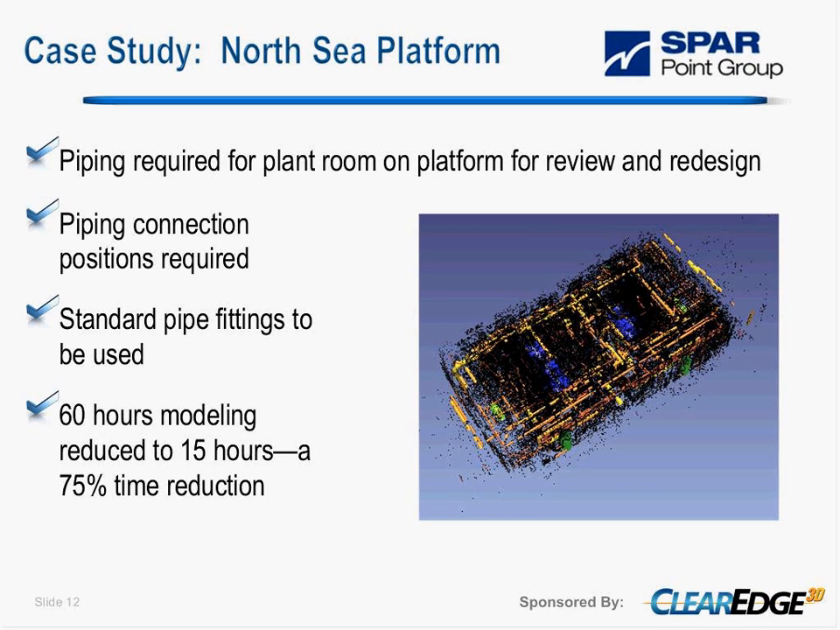Pipe fittings were to be used on the ANSI standard, and modelling for this with the older methods we would use, with manual pipe extraction and fitting, would take 60 hours modelling, and we were down to 15 hours using the ClearEdge 4, so that's a 75% reduction.